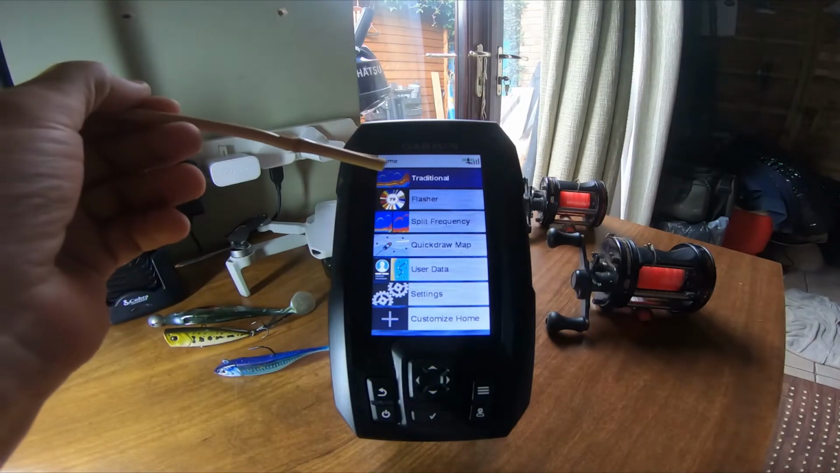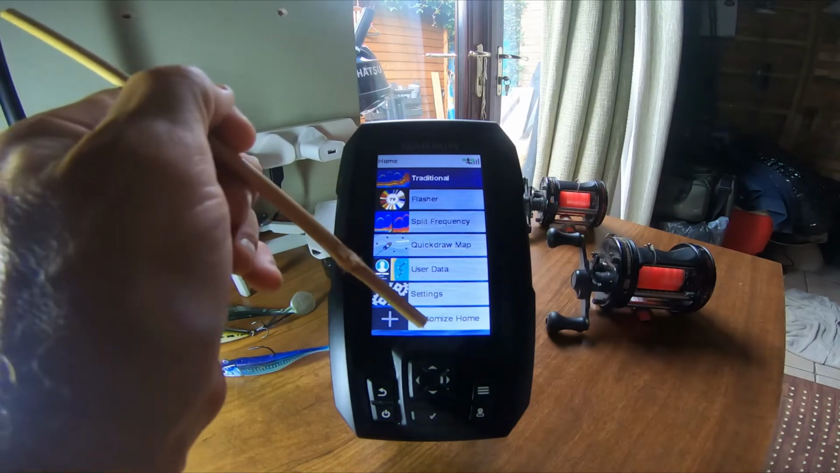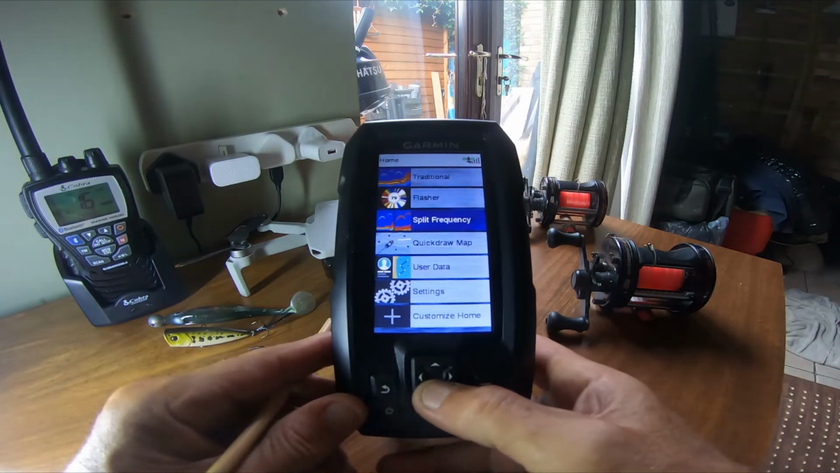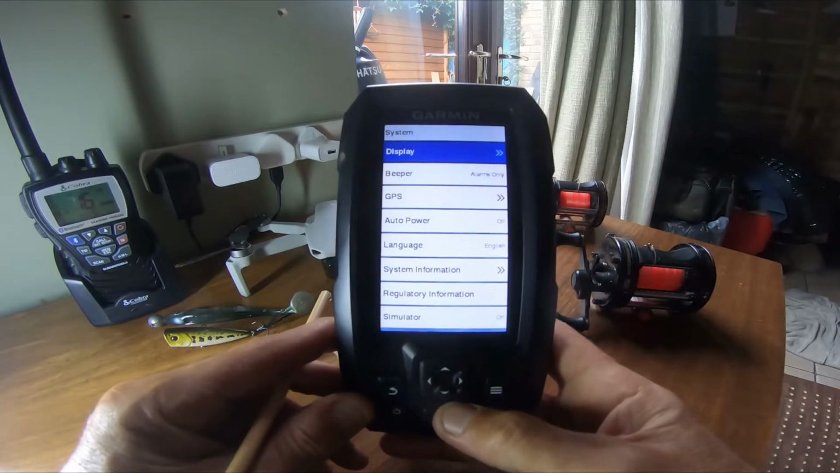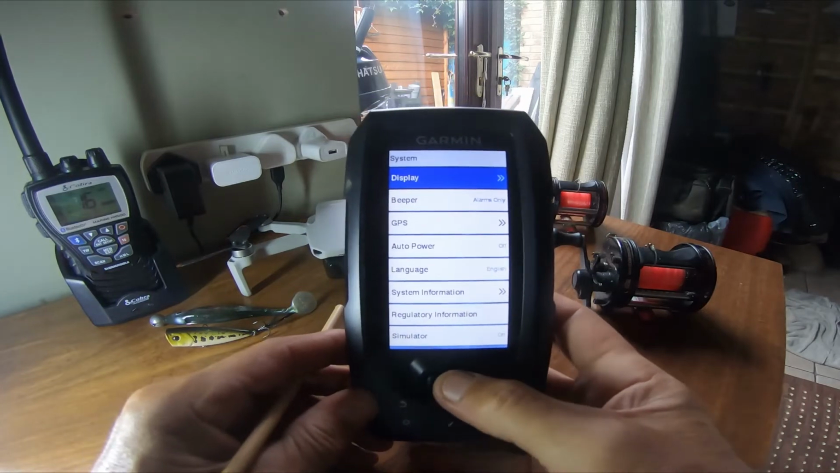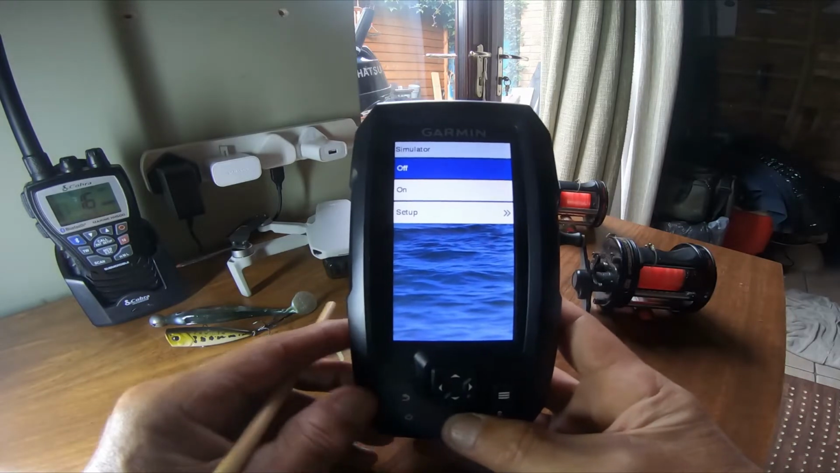So as you can see, you've got the traditional sonar, the flasher, split frequency, quick draw maps, use the data, settings, and home. The first thing you want to do is go down into your settings, go into your system, and then go down to the simulator, which is at the bottom. You can just press up and it will take you there. Press the tick button and it will take you to the simulation.